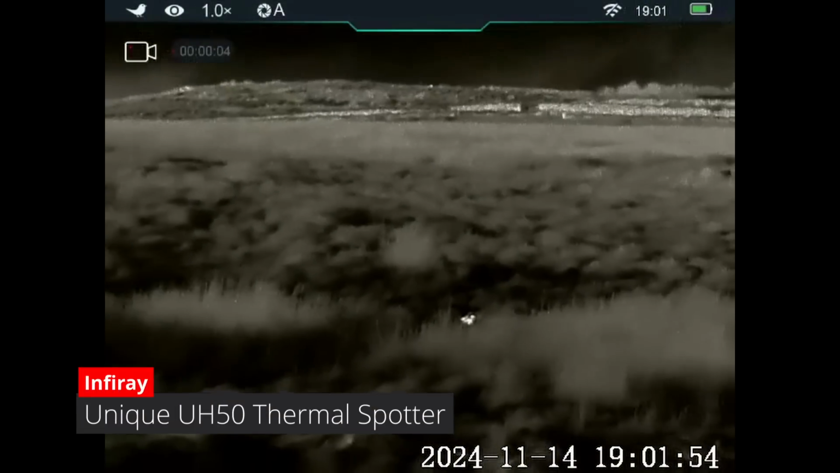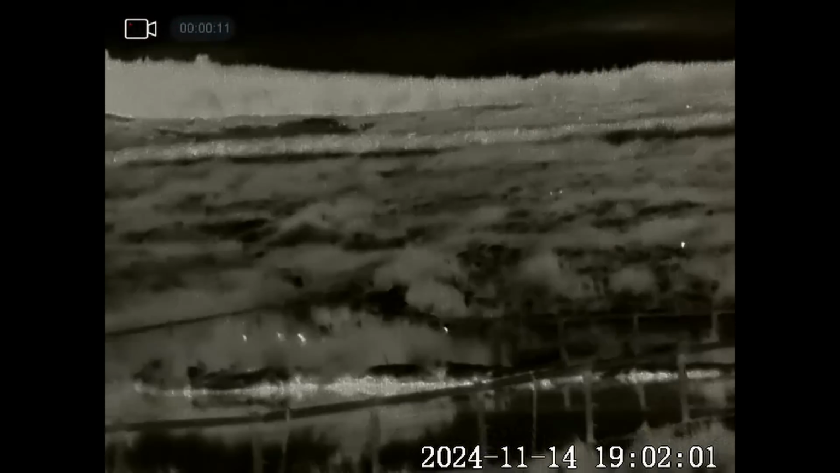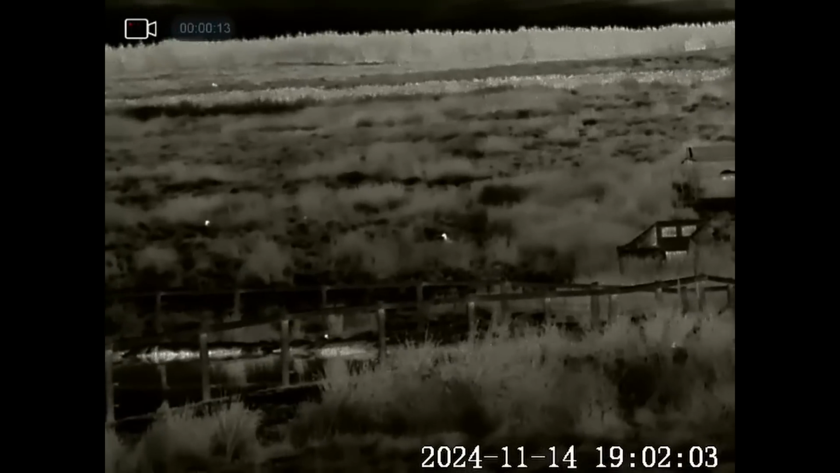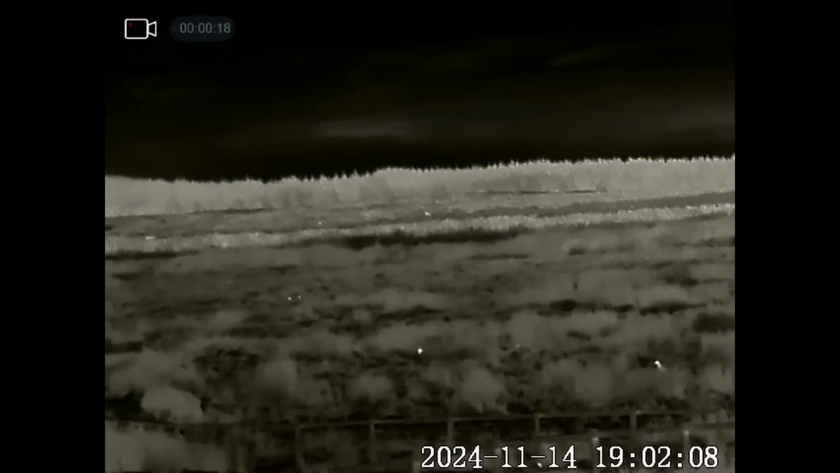As you'll have heard, I had to give that one a quick squeak just to get it to stop. It just wouldn't stop, it just kept moving all the time. And I'm actually using the rifle on quad sticks, so it was getting increasingly more difficult for me to swing the rifle round.